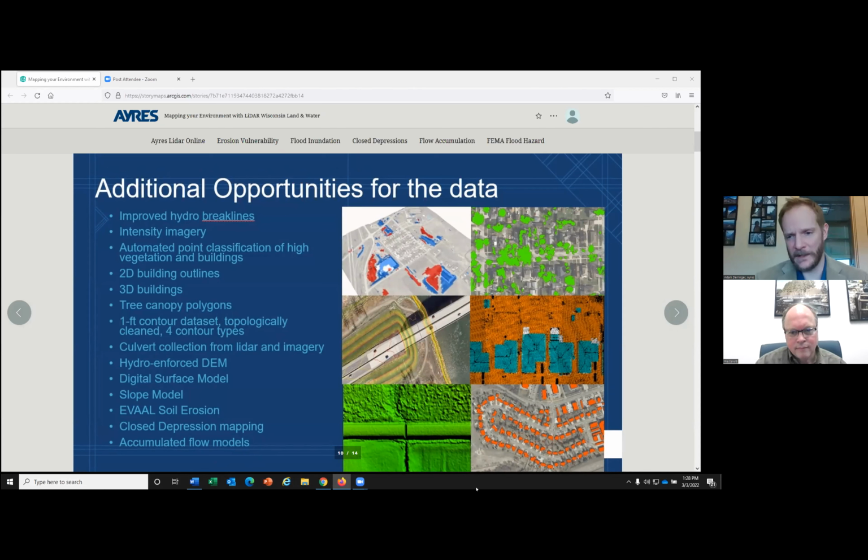We've been classifying that data so that we can see, okay, what are trees, what are buildings, what's ground, what else can we pull out of that data? Once you've classified that data, people are mapping 2D buildings. For counties doing 8 points per meter, 30 points per meter, they're doing 3D buildings across an entire county. We're mapping tree canopies.